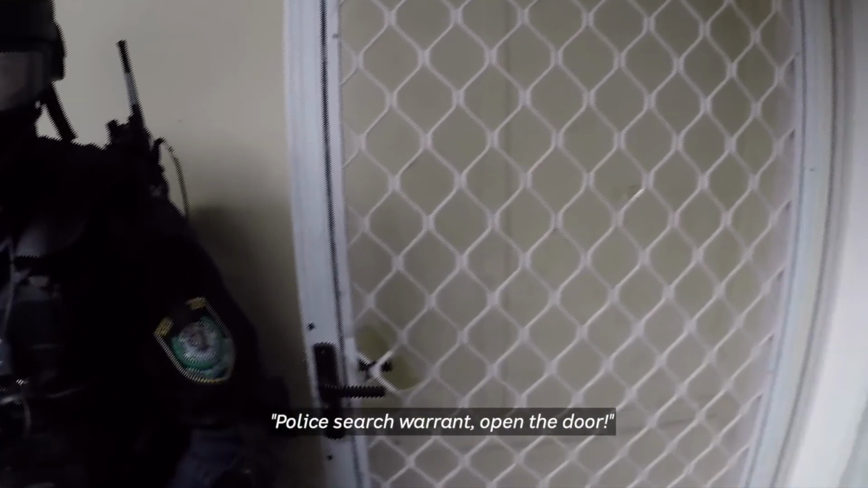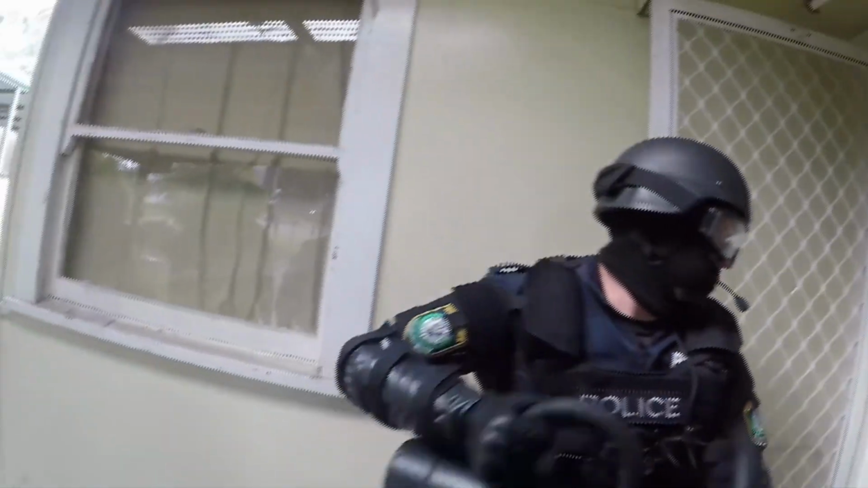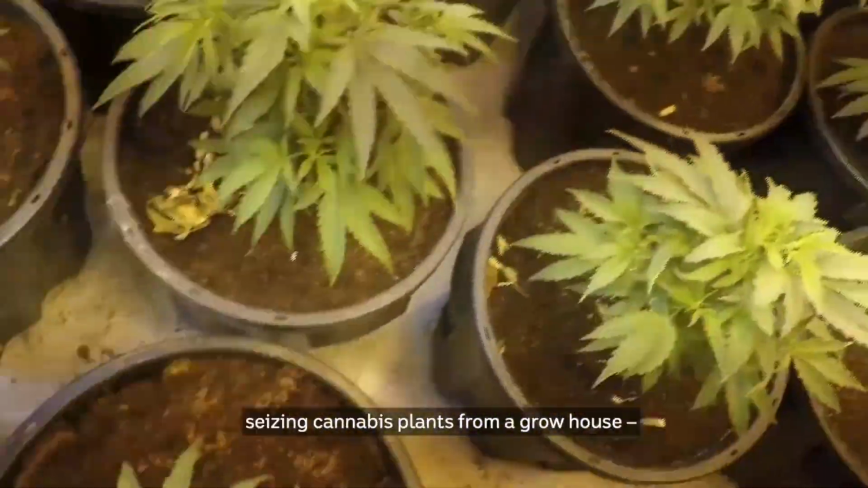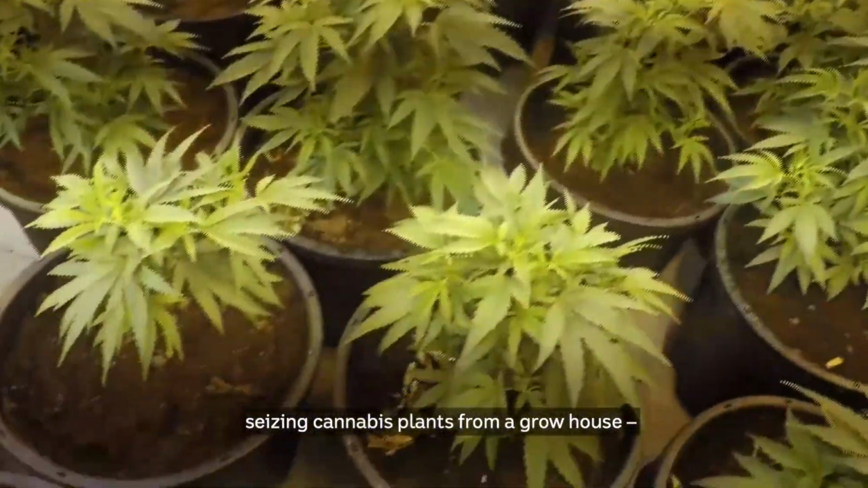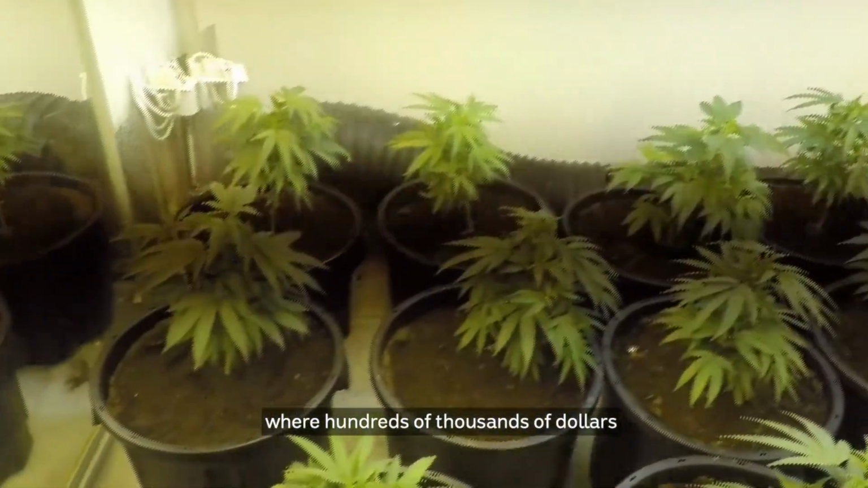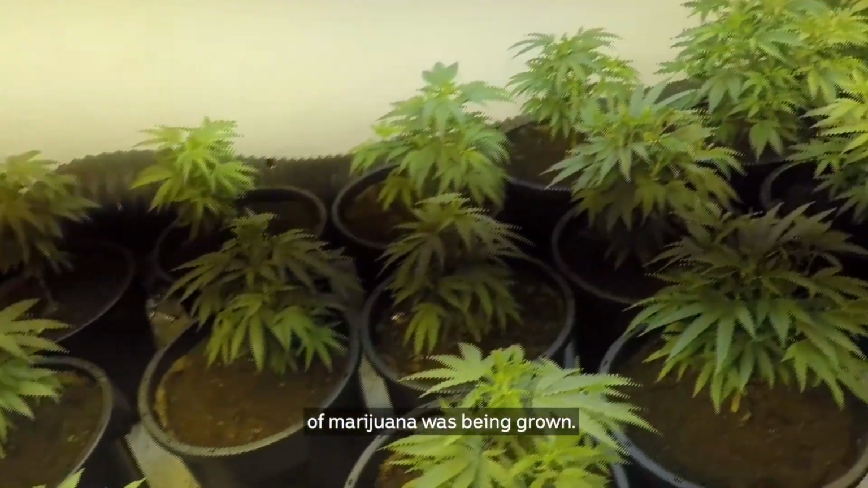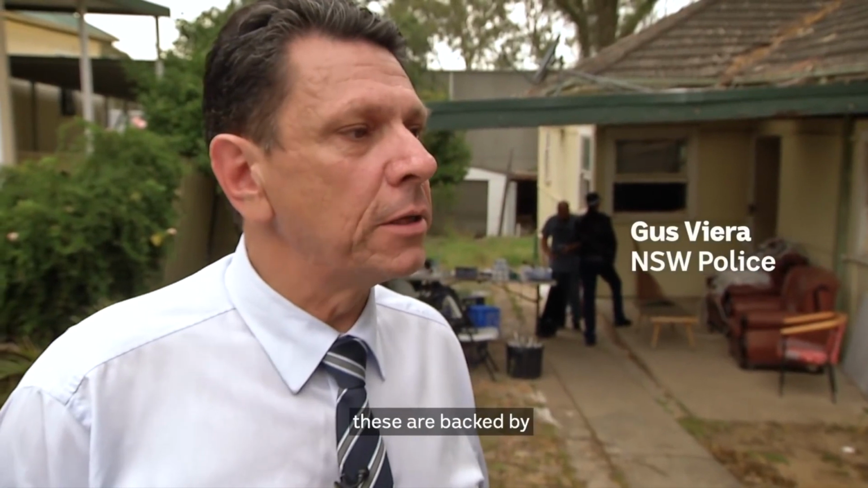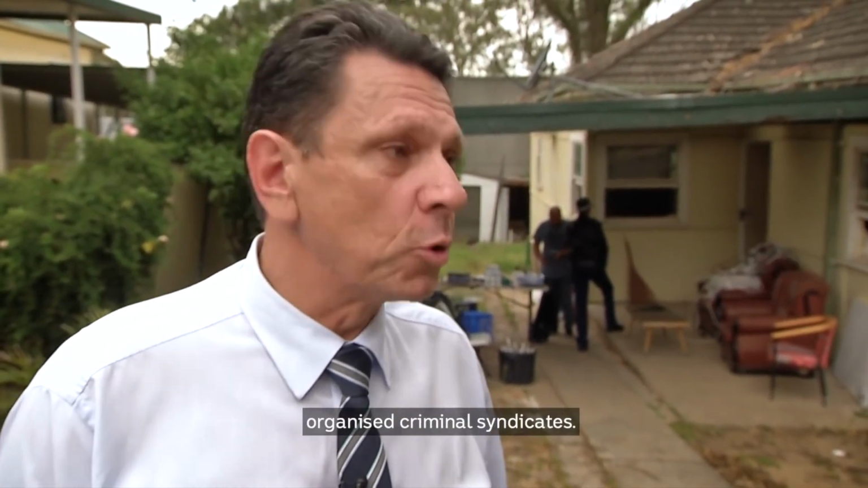Police search warrant, open the door! Police search warrant, close the door with me, police search warrant! What you're seeing is police seizing cannabis plants from a grow house, a modest home in a residential street where hundreds of thousands of dollars of marijuana was being grown. This type of houses are not your everyday mum and dad's growing a couple of plants. These are backed by organised criminal syndicates.